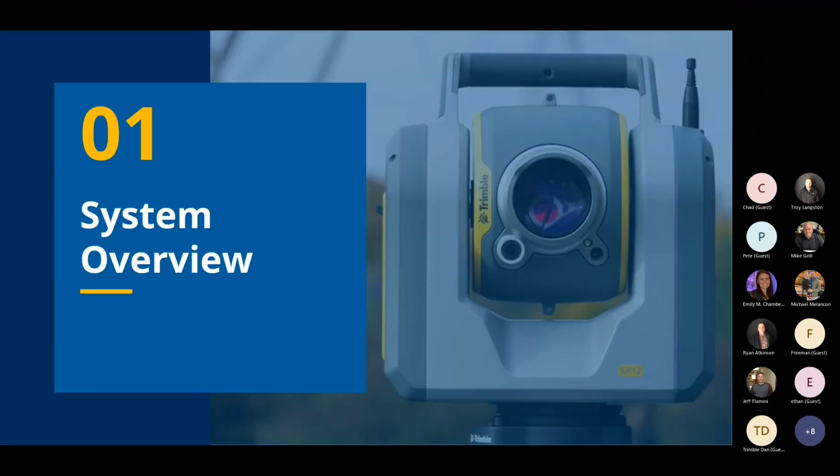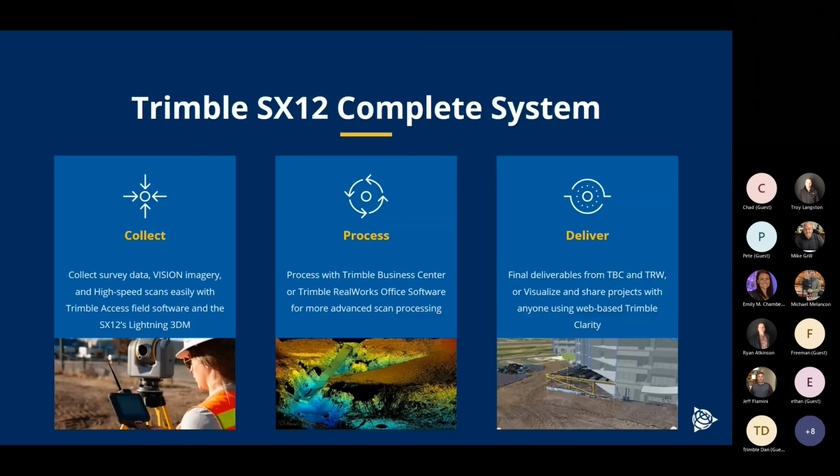So to get into it, again, the full system that we talk about when we're talking about the SX12 solution isn't just the instrument or the sensor in the field.